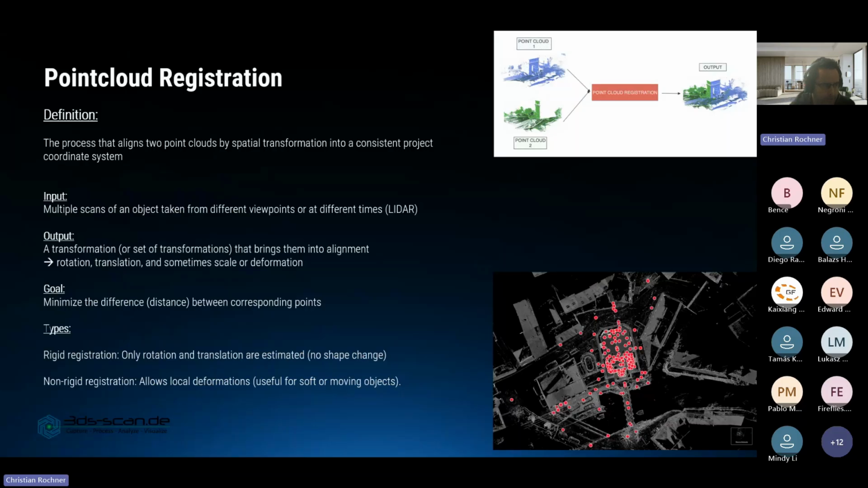The output, if you import multiple scans to, for example, Pinpoint or CloudCompare to bring them together, is a transformation or a set of transformations that brings them into one big alignment. So you don't have 50 isolated single point clouds, for example. Instead, you get one consistent point cloud.